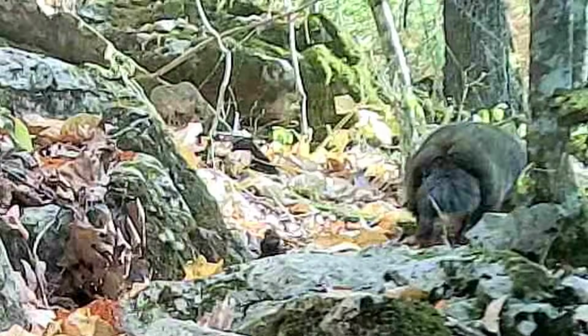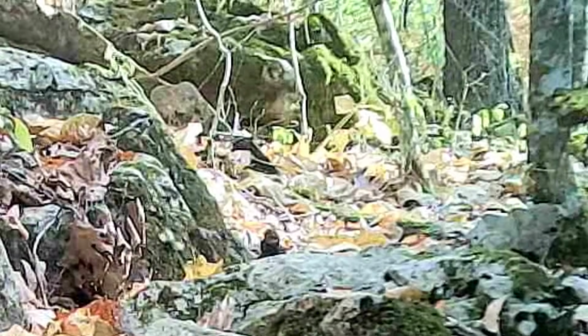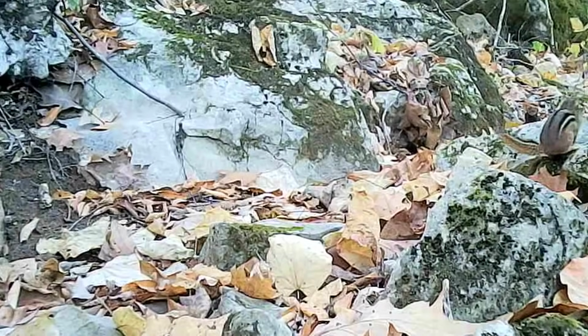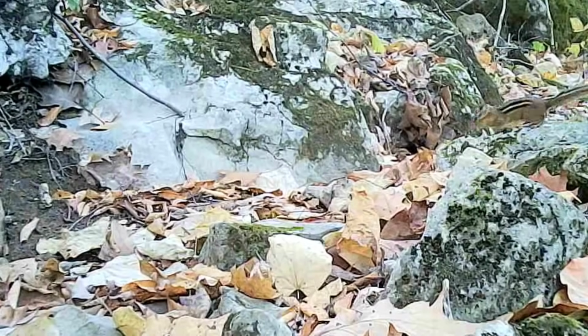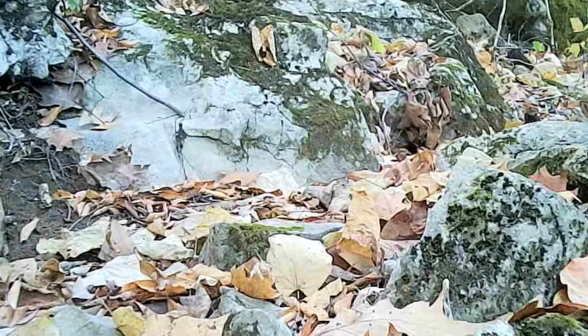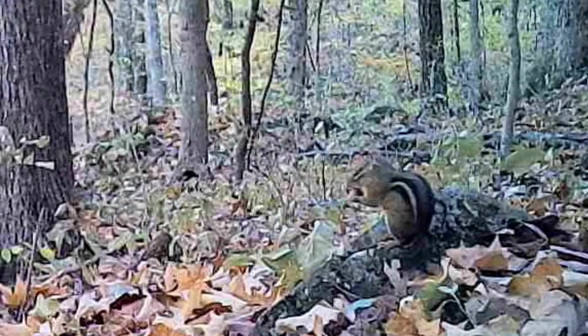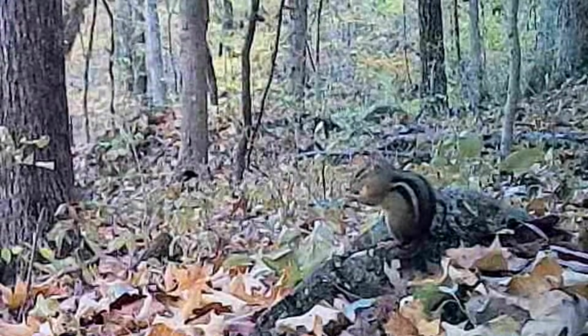And there's old Dirty Dan coming in. He's been out. Little Chucky, he's still looking for them nuts. He's working hard too. He's trying to fatten up too. He's getting ready for this cold weather.